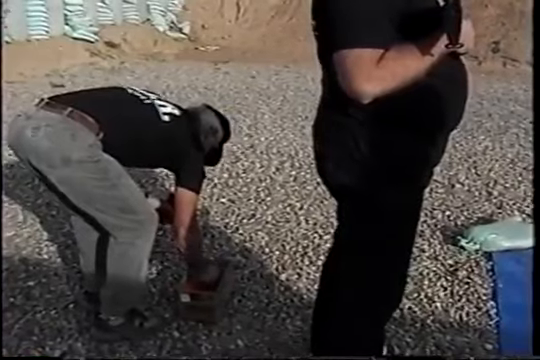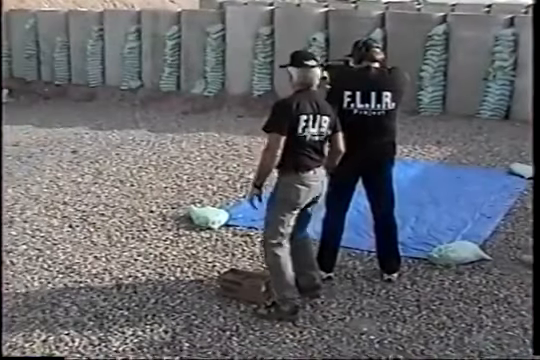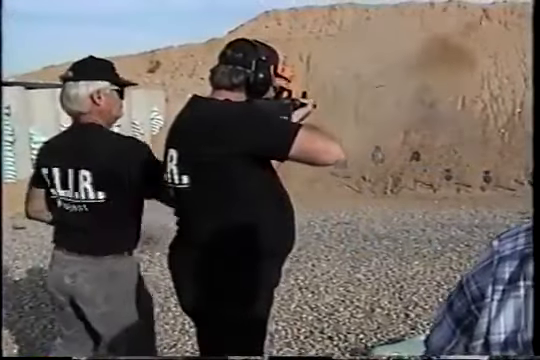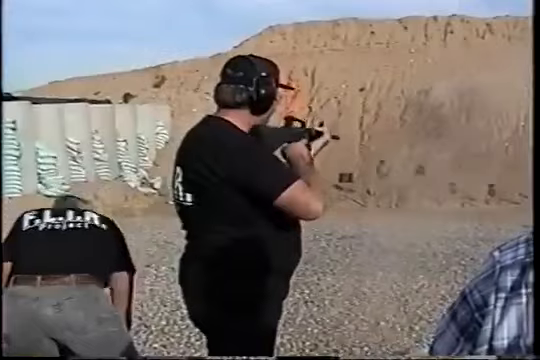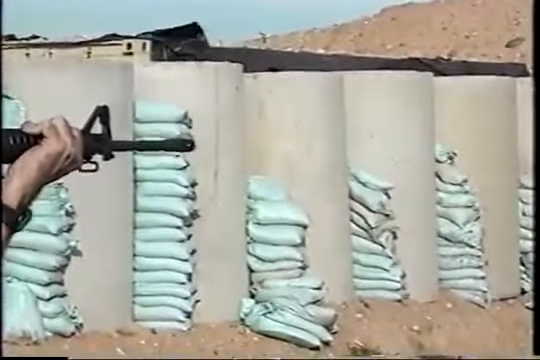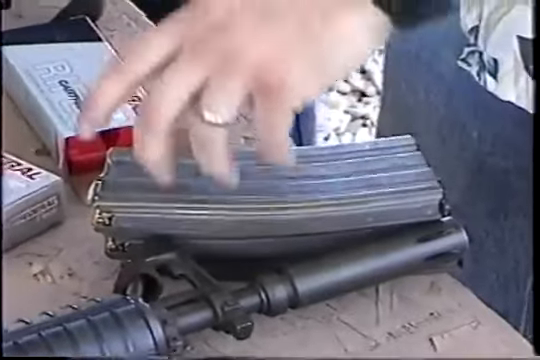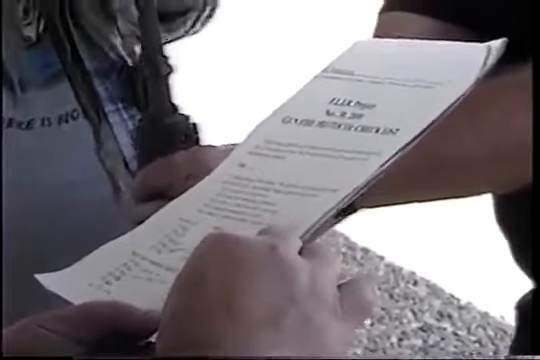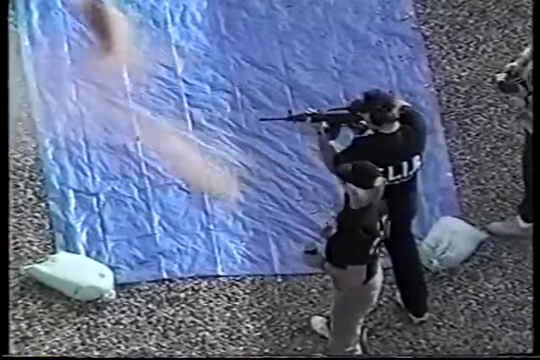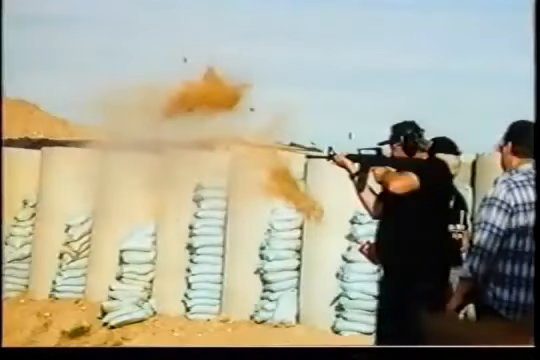FLIR project investigators conducted a dust test to see the effect of dust on the size, shape, and duration of a muzzle flash. The test was simple but effective. The investigators threw dust into the air column ahead of the muzzle of an M4 carbine, shooting Federal brand commercial ammunition. The test results were recorded in a number of ways. Visible light video shot on the ground and from the tower, and FLIR video shot from the tower. In addition, still photographs were shot from the ground.